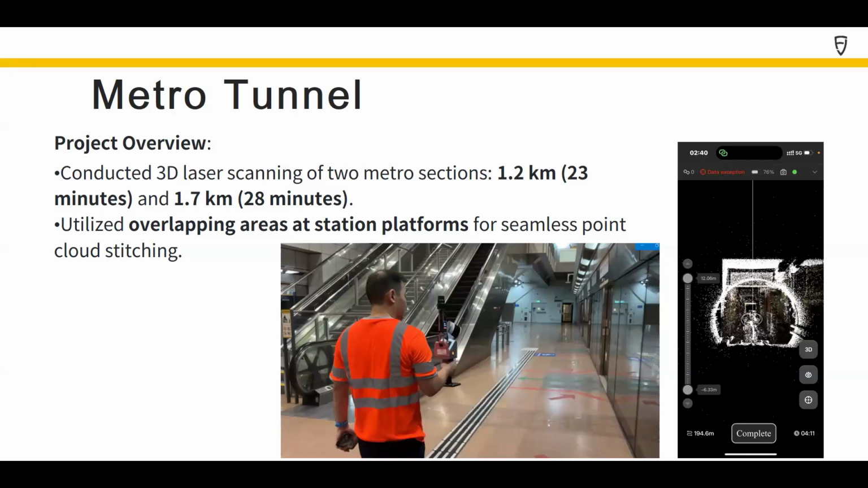And the third point is that to do this scanning, we want that overlapping area to be as much as we can. So we use the whole station as the overlapping area to stitch these two very long tunnels together.